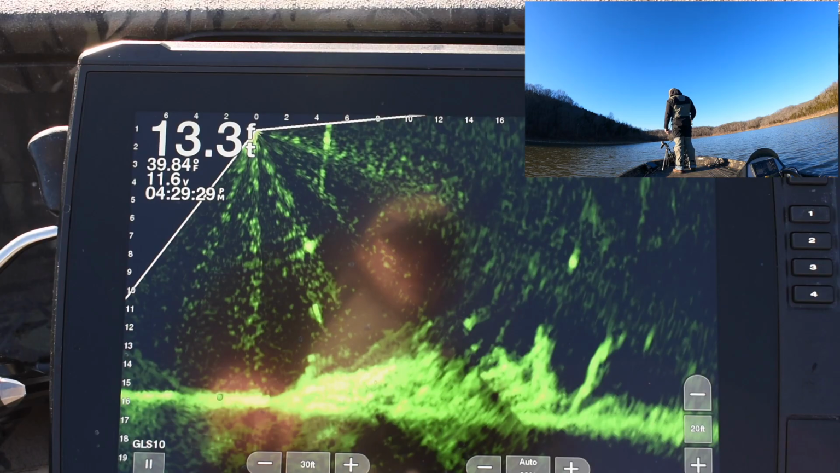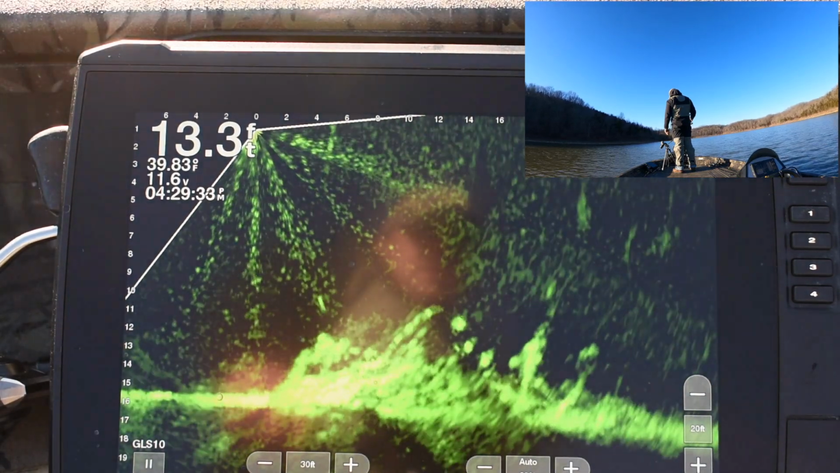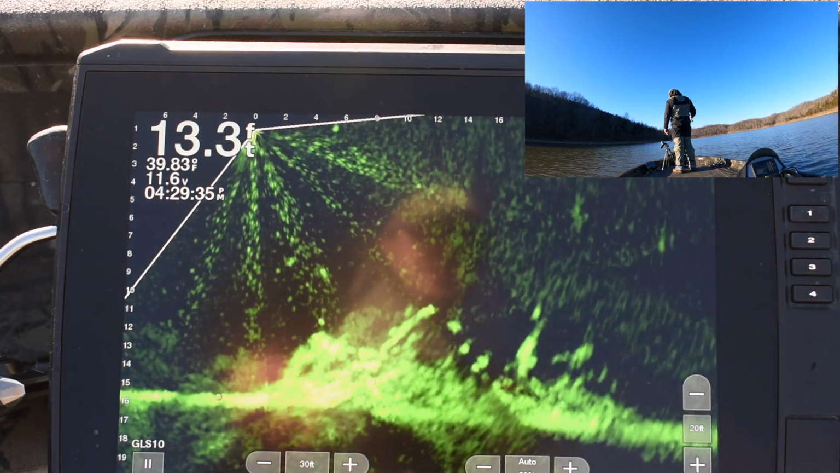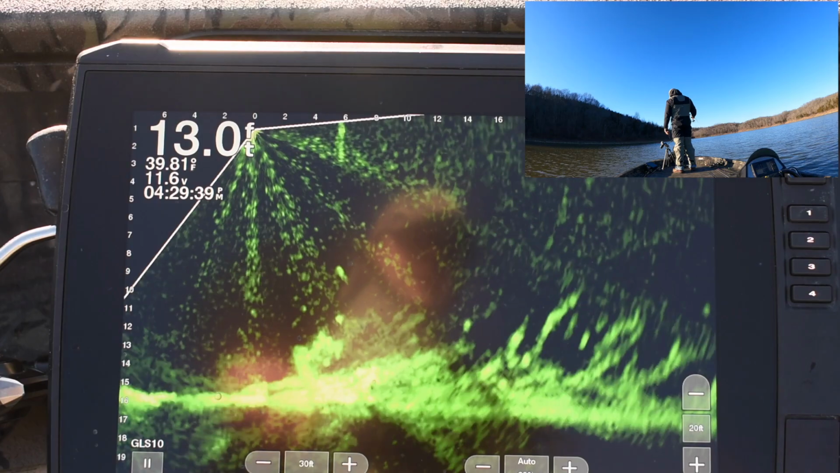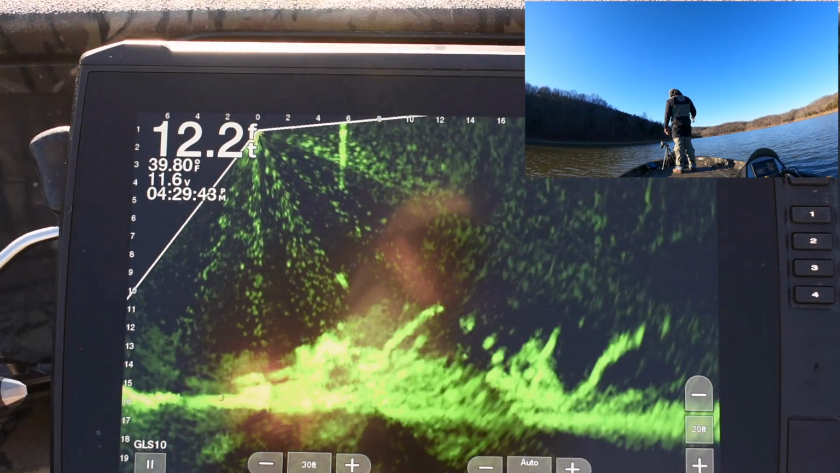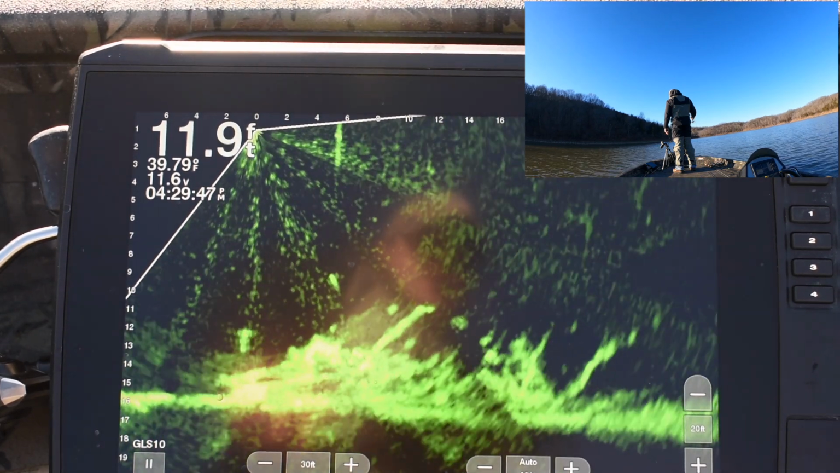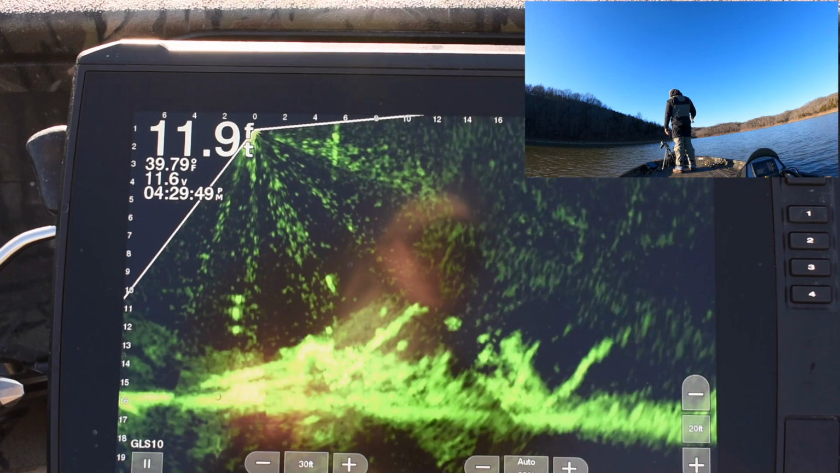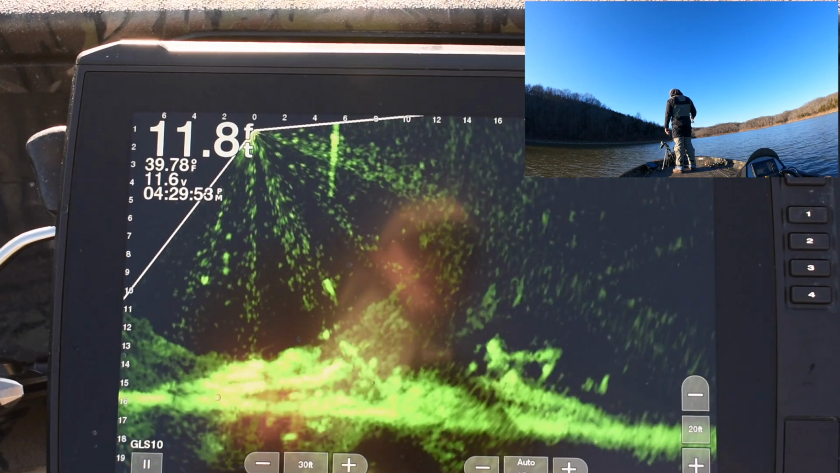So for the purposes of what I thought was going to be the tournament, I was going to fish more up on the northern end of the lake, farther away from the dam. And this was Friday. Caught several fish, and the better fish that I caught were actually away from the dam. The further away from the dam I got, it seemed like I was getting better fish.